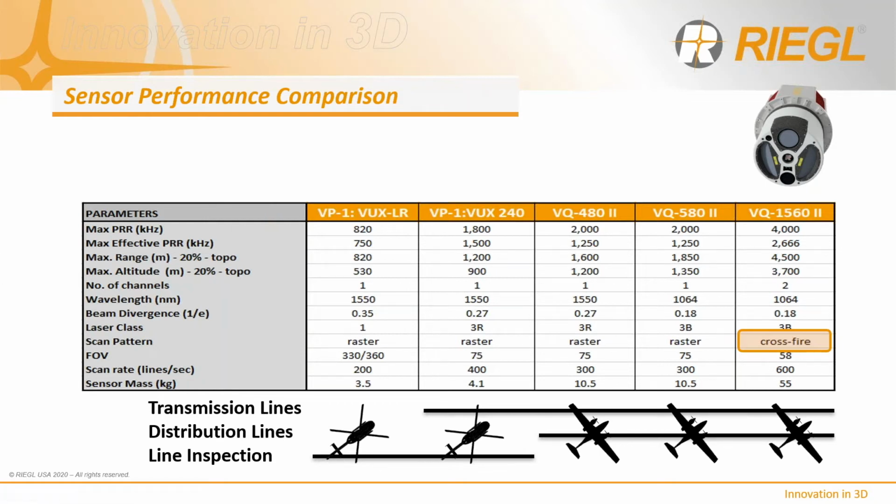Because of the 1560's 2 laser channels, it has an extremely high emission rate and therefore high point density capability. But point density without adequate point distribution is not conducive to consistent data across the entire FOV. The 1560's crossfire scan pattern solves the homogeneous point distribution challenge by employing a very fast rotating polygonal scanner that can lay down as many as 600 lines per second. This extremely high scan rate is required to take advantage of high emission rates.